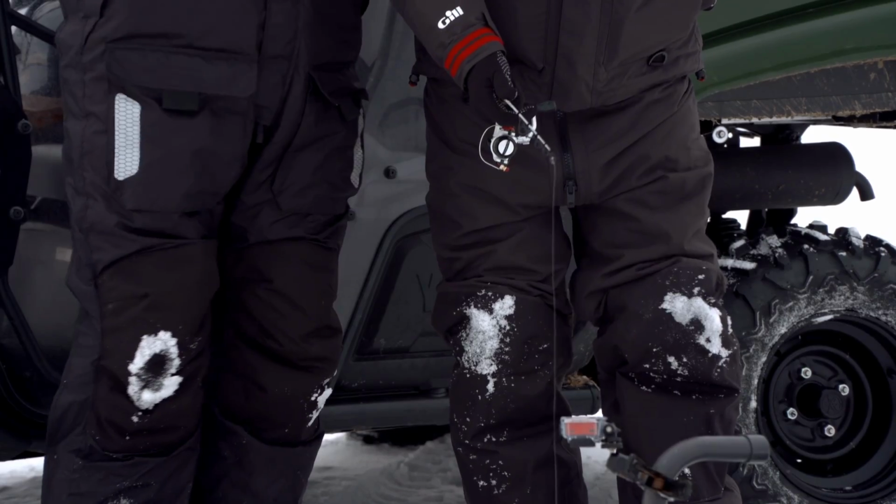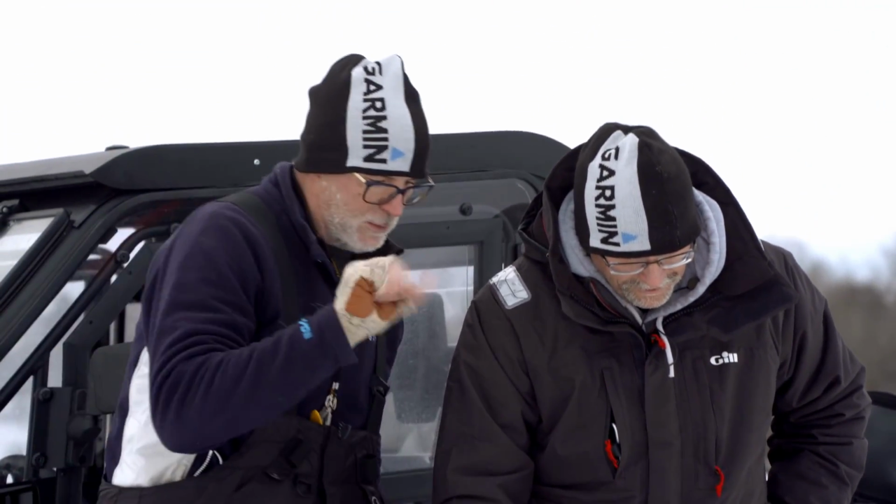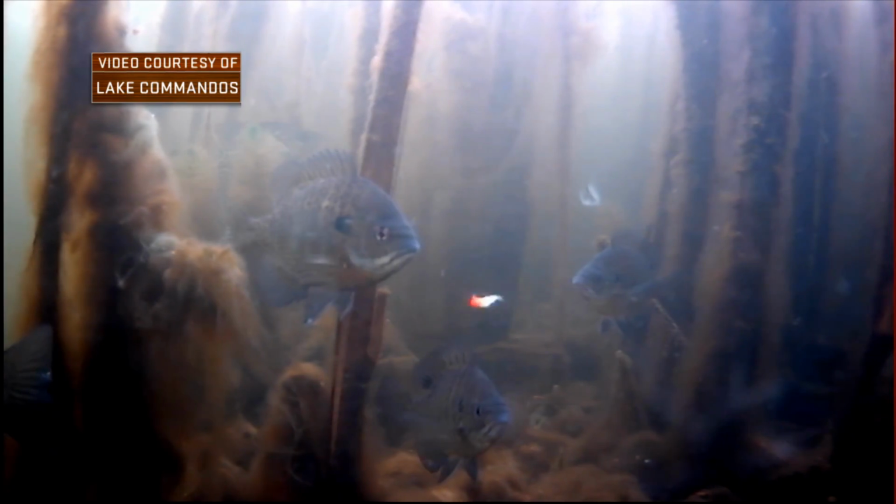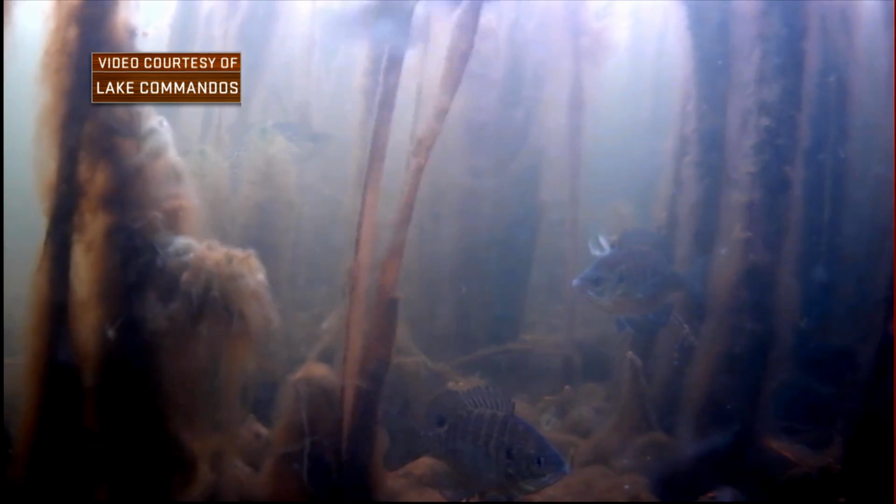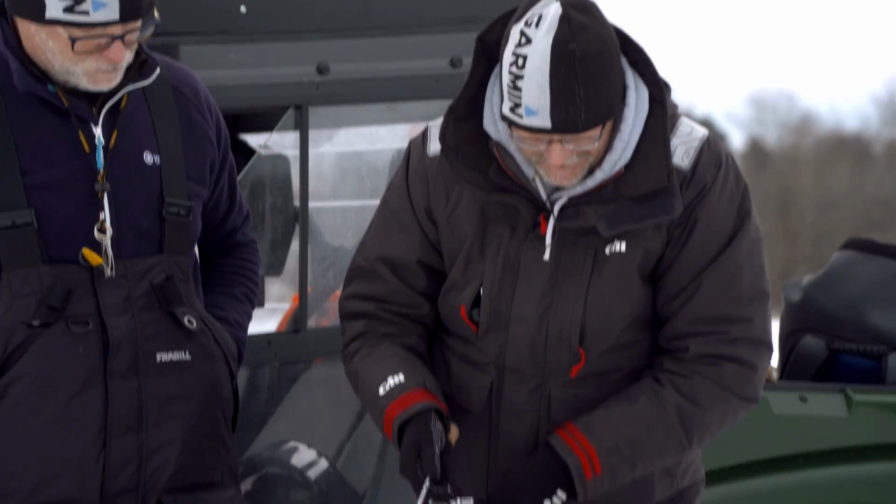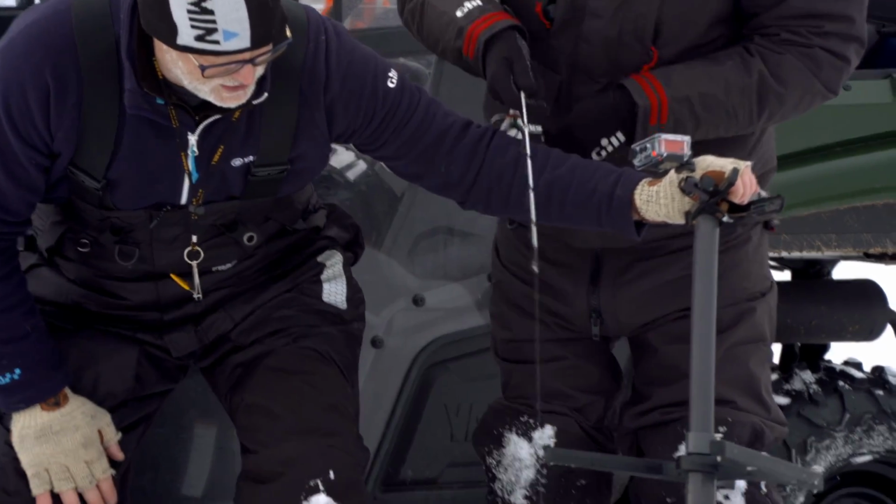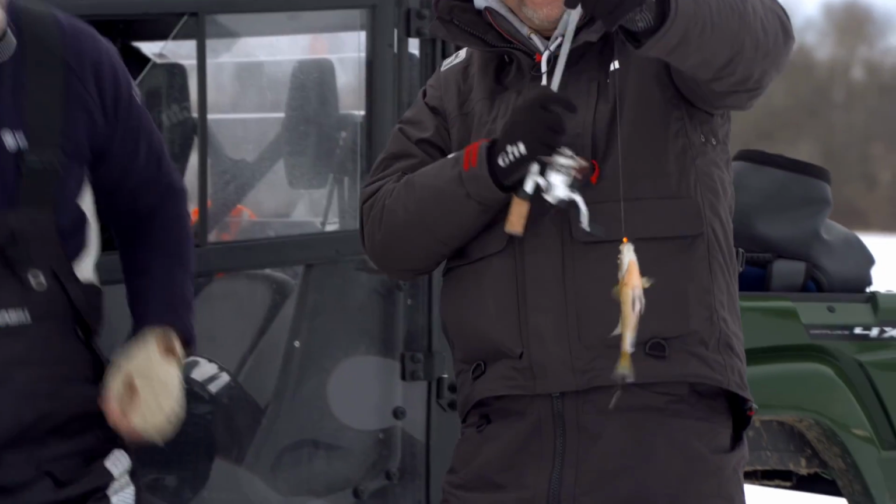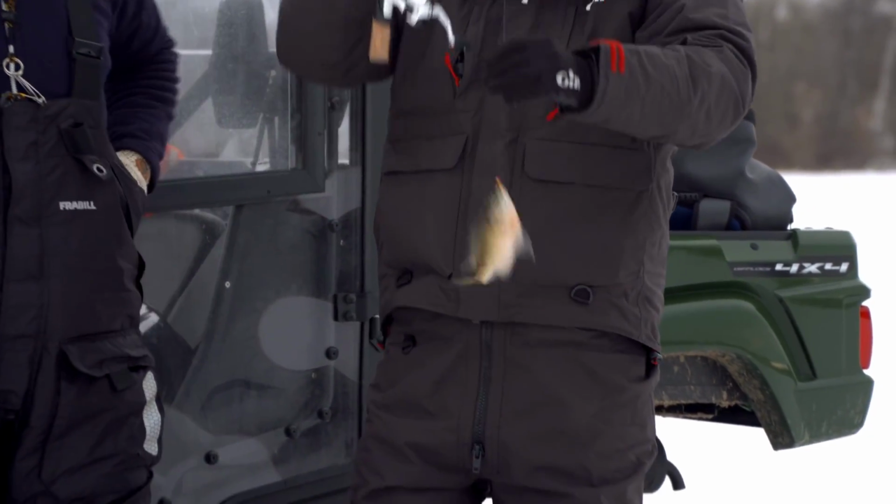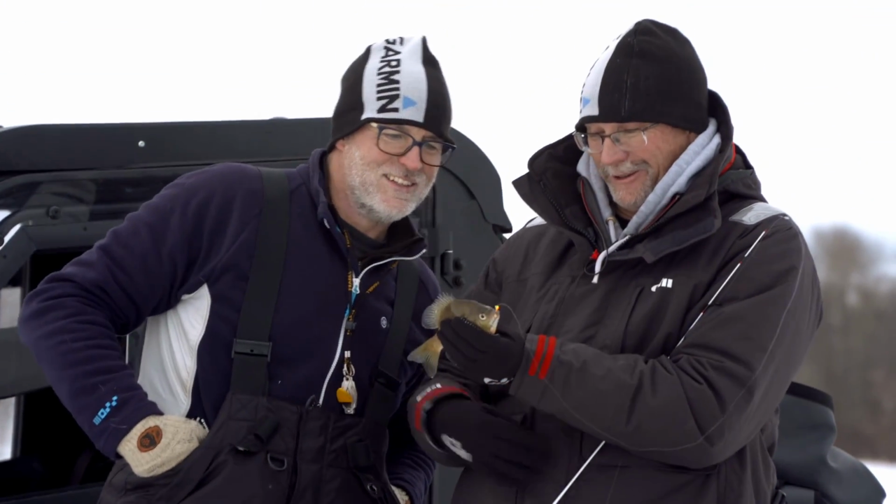And what'll happen, a lot of times on that lift, it'll generate a strike, or you'll feel them, or they'll come up and they'll grab it and not move. A lot of times, you know, these fish are not that active. The water, there you go. There you go. Oh, there you go. One. First one. Pull this out. Sunfish. First one through the ice. How cool is that? Good size fish too. That's so cool. Look at that. That's so cool.